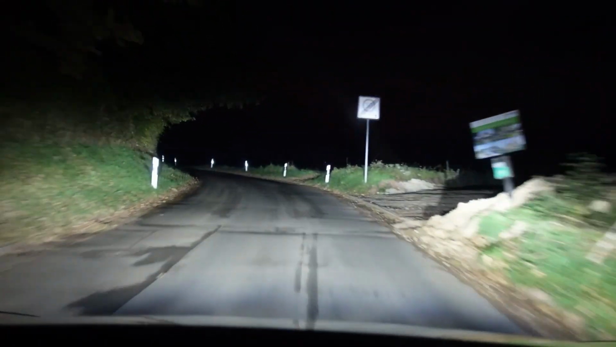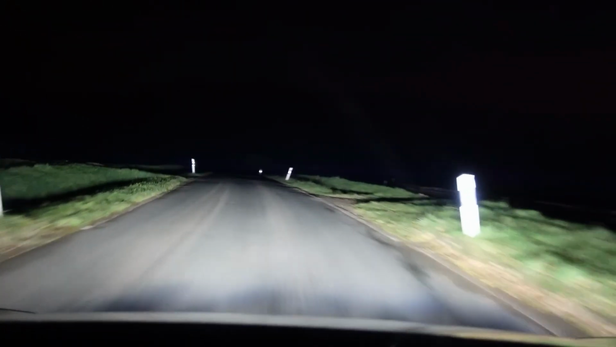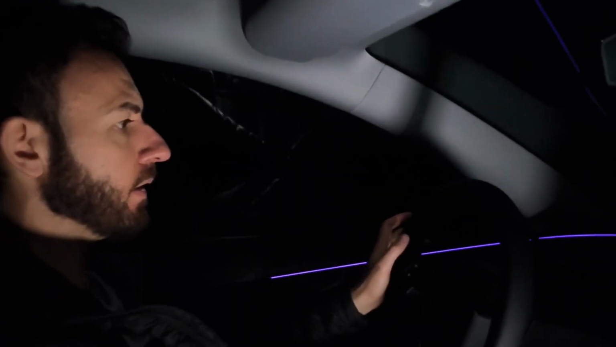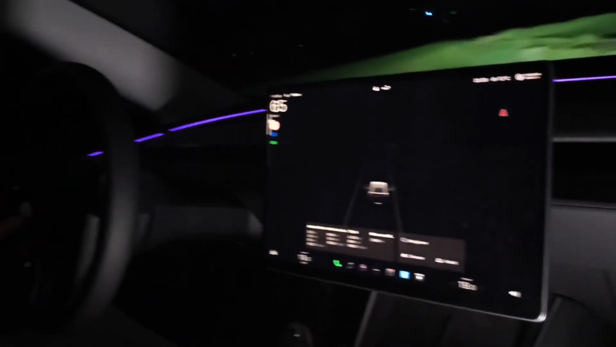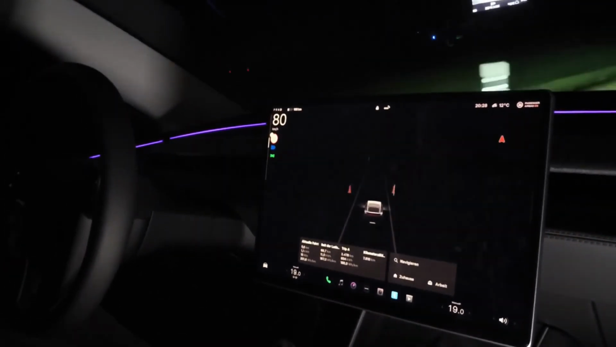Okay, now the 30 zone is lifted. By the way, VW Group vehicles always have problems here. Let's see. Now we're allowed to drive 100. What does the Tesla do? Ah, it recognized it. Okay. So, and now the high beams are on too. And it's really nice and bright up front.